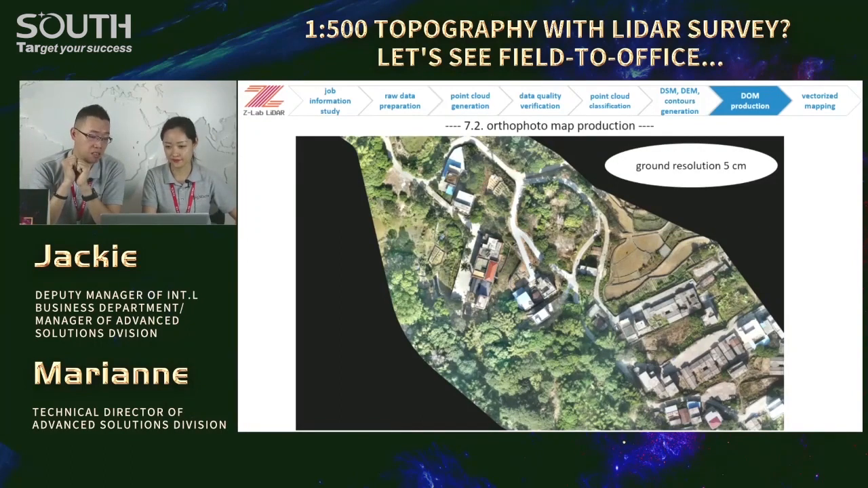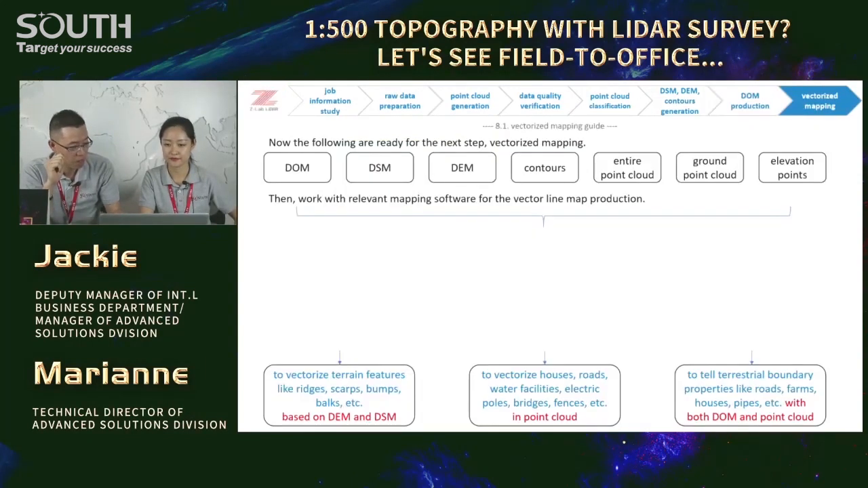Okay. Well, it comes to the last but not least part, my friend, vectorized mapping. We need to work with ZLab Mapper and CASE, a CAD platform software kit for different vectorizations.